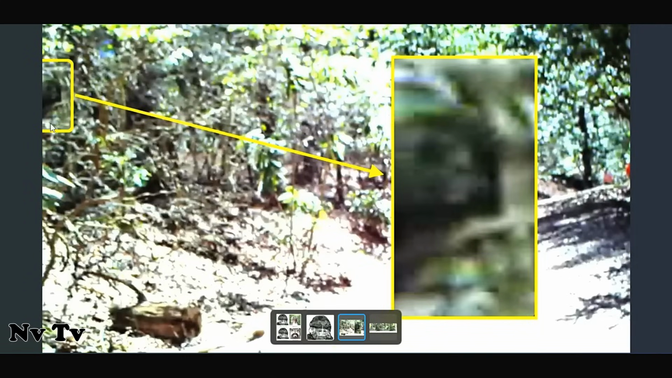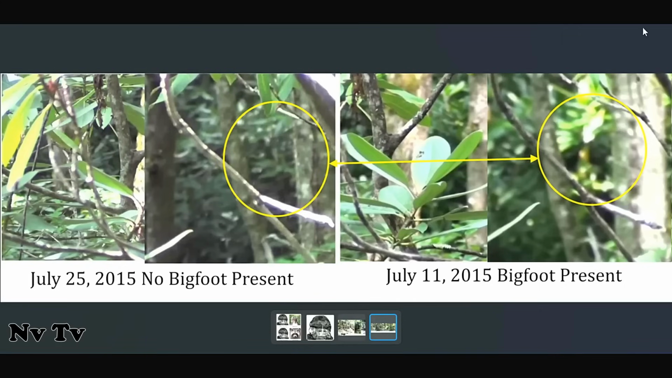And this is one that was all covered in hair. I always thought it was really interesting. Completely on the back trail. Oh, there's that, another one of that.